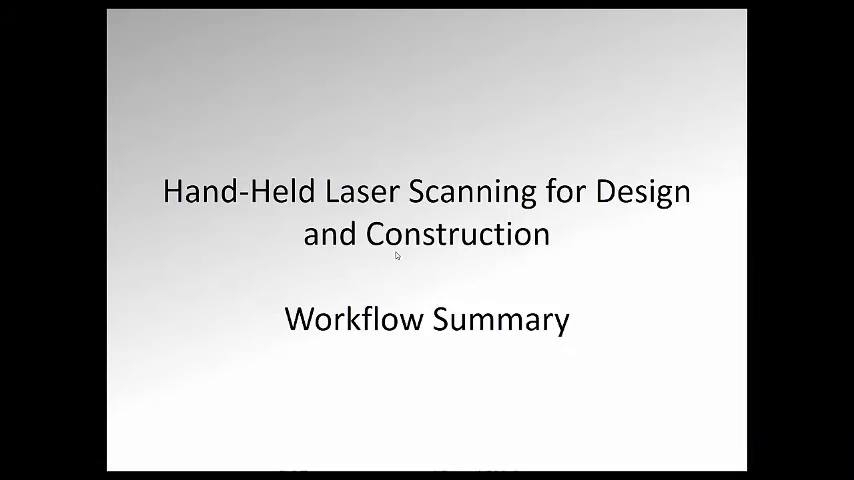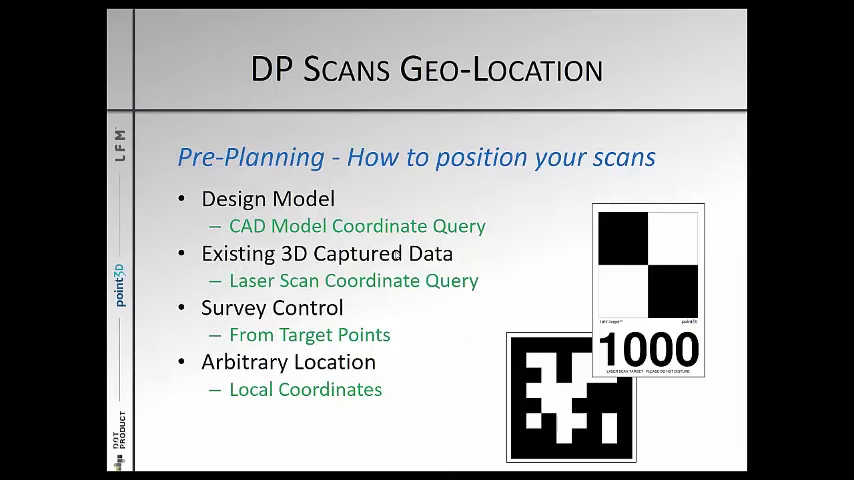And can everyone see that? We're going to take a quick look at the workflow that we'd like to demonstrate live.